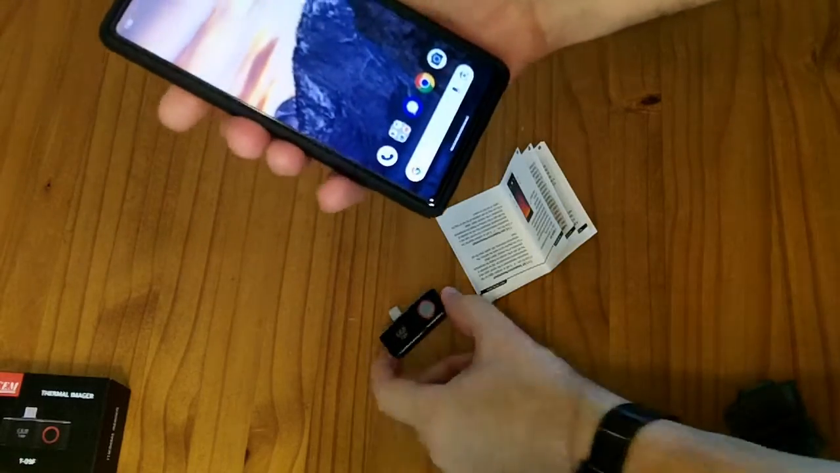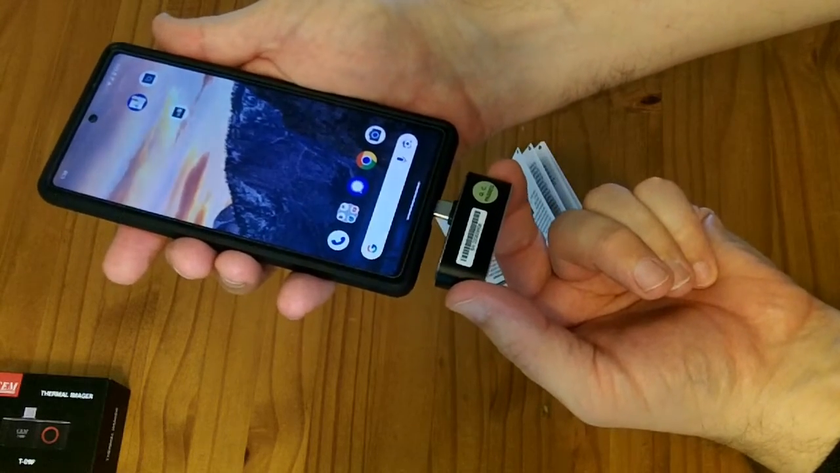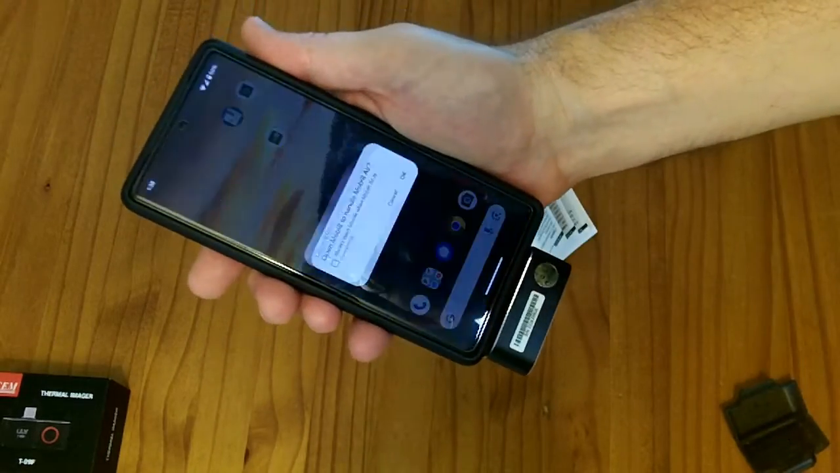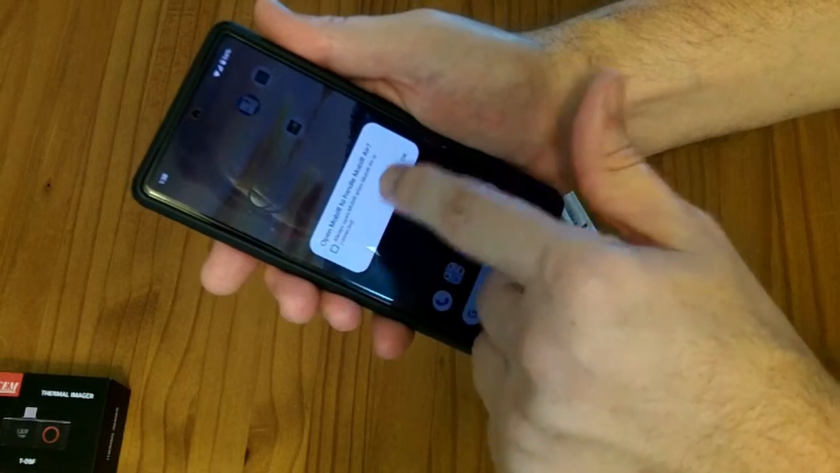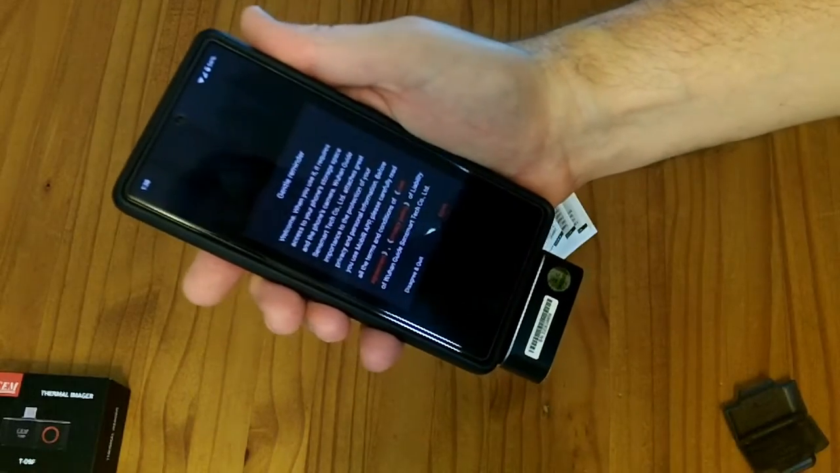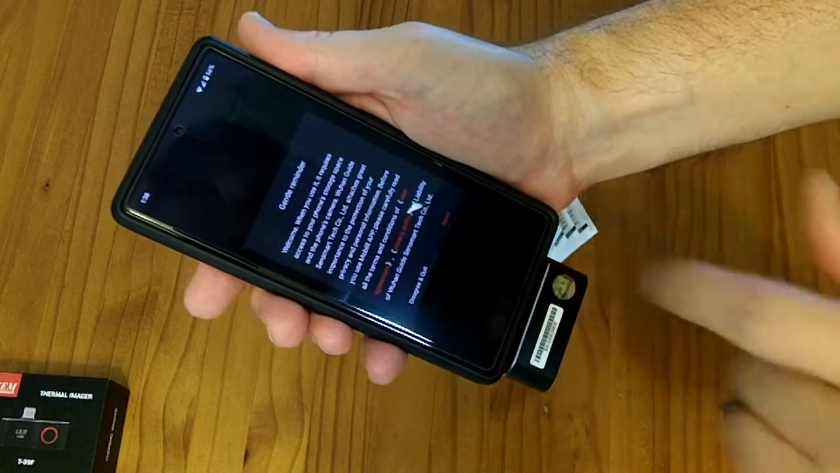So first up, we're going to just try plugging the module in after the app has been installed, but is not running. Open MobeIR to handle MobeIR Air. Always open this app when this is connected. So that looks pretty good. Access to the phone storage space and the phone's camera.